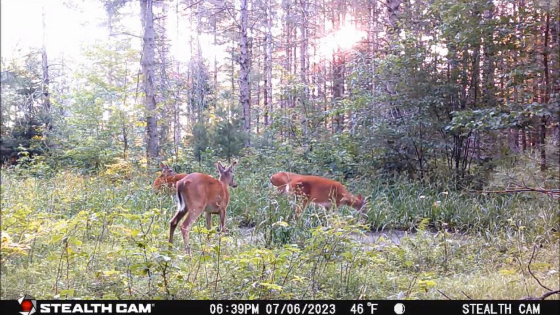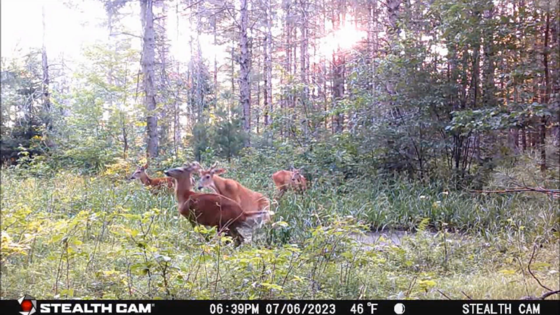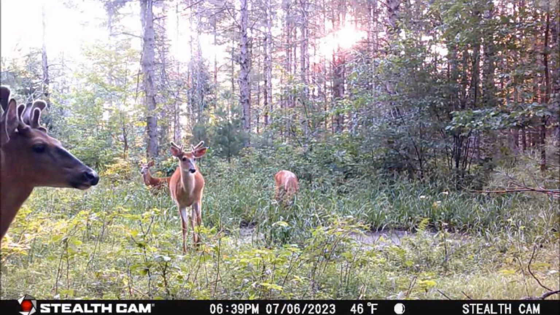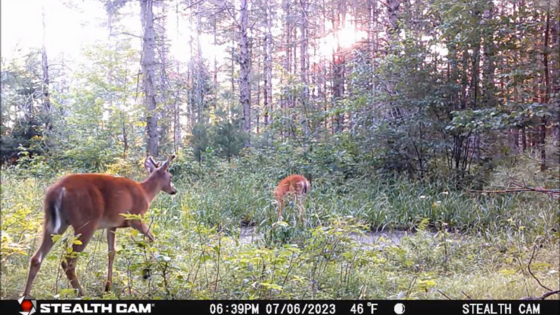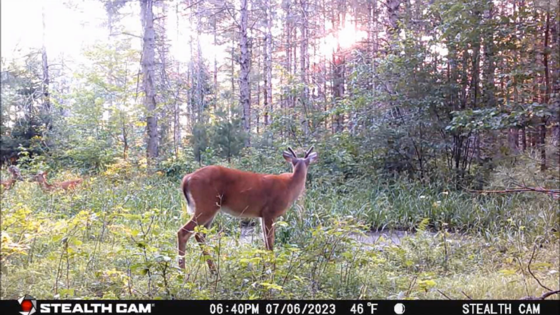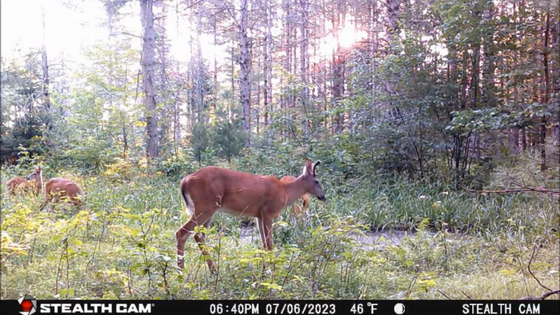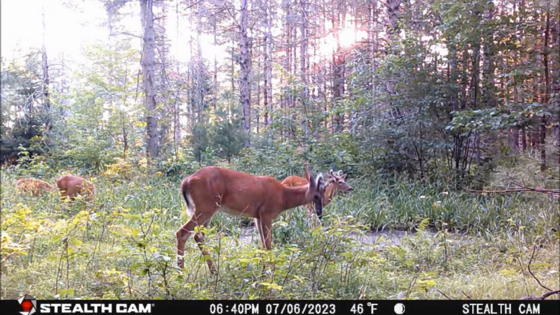The small rack 6-point tried to approach for a drink as Lumpy's back was turned, but Lumpy wouldn't tolerate it, and he aggressively moved the small rack 6-point away from the waterhole. Lumpy continued to aggressively defend his territory of the waterhole by chasing off all the deer anytime they tried to approach.